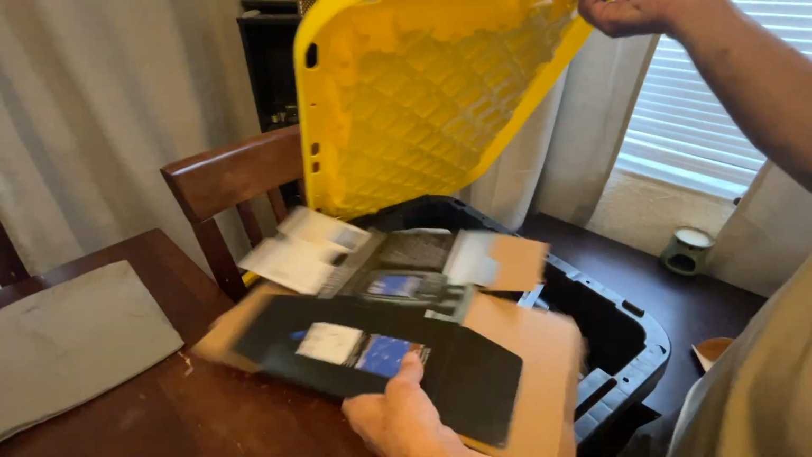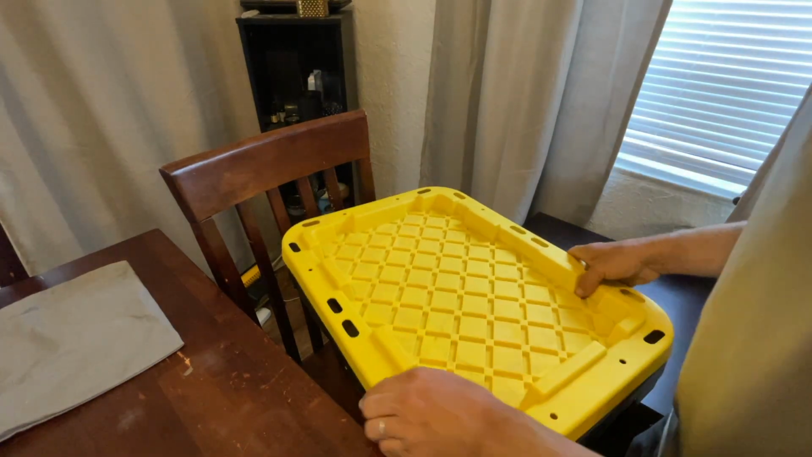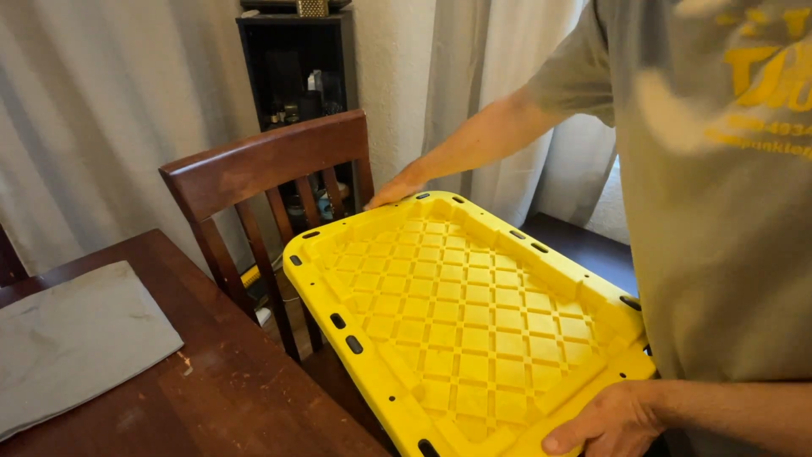It's all packed up. Let's put the top on it. We're good to go. Done. Okay, off to New York.